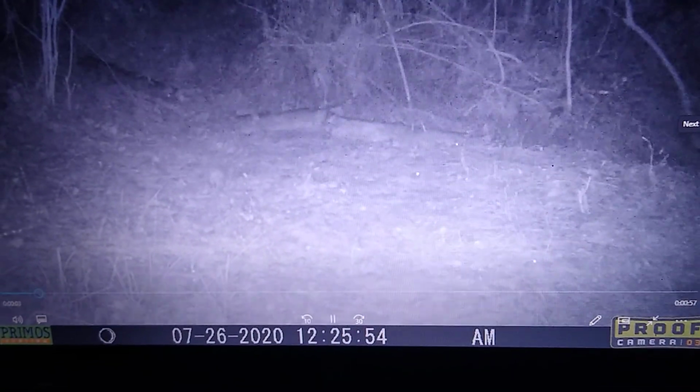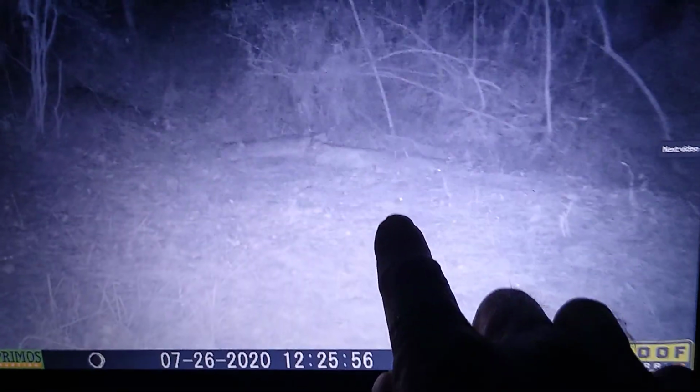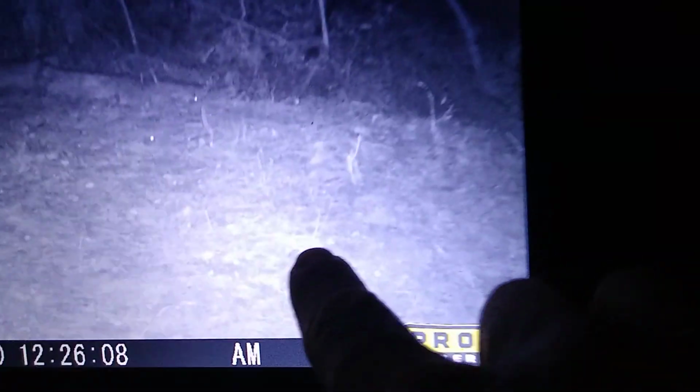Armadillo again. There's the frog. And there's another one right there next to that log. You can see their little eyes glowing. And there's another one right there. Yeah, you can see his little glow there. So there's 3 frogs. 1, 2, 3.